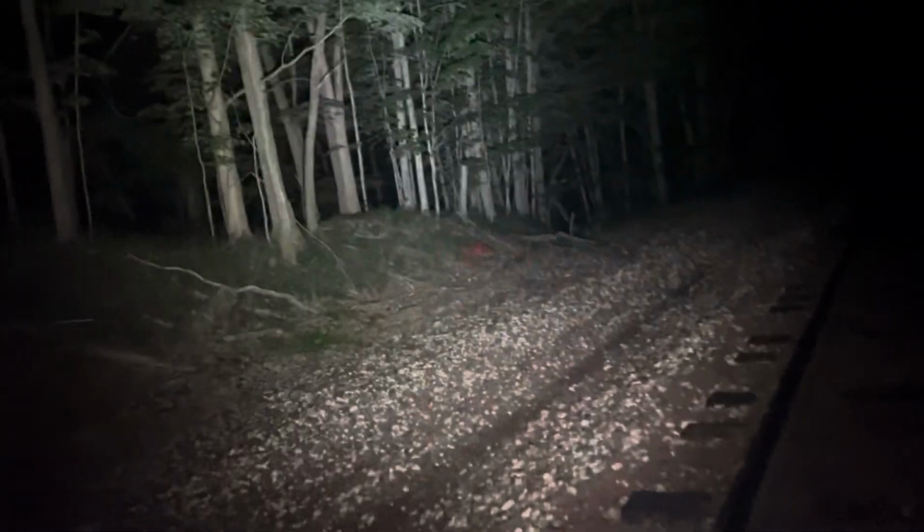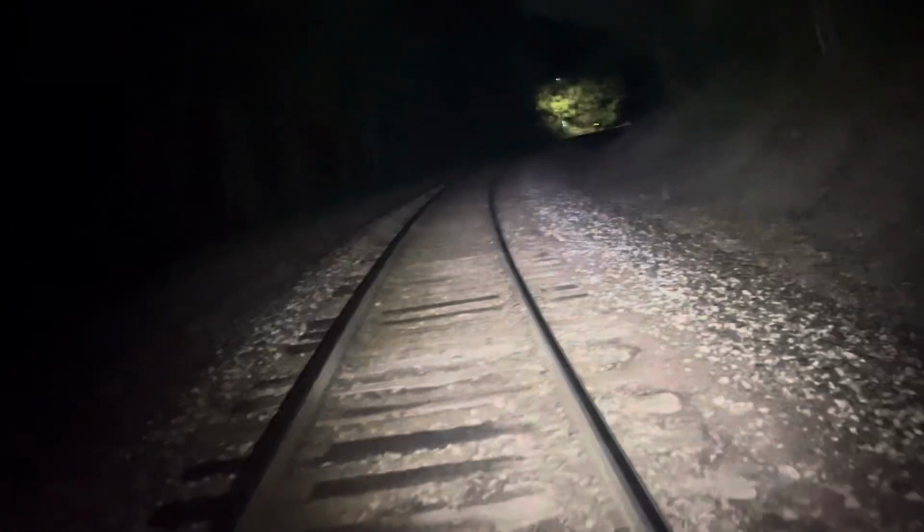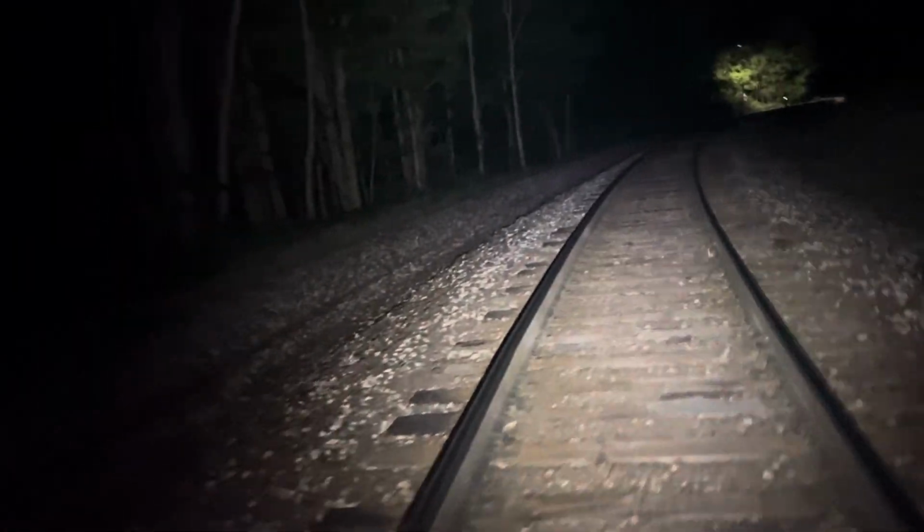Center Road Bridge, I've done. And same thing with Friends of Conneaut Creek, Hatchett's Corner. I just did all of these. So I wanted to try to vary this up a little bit.